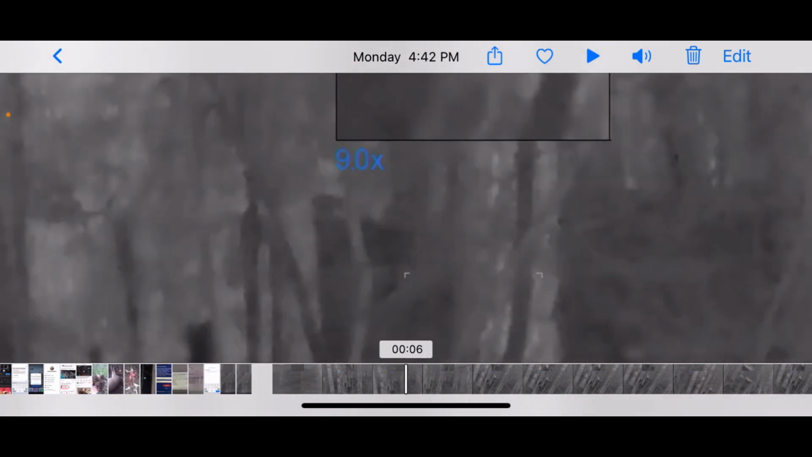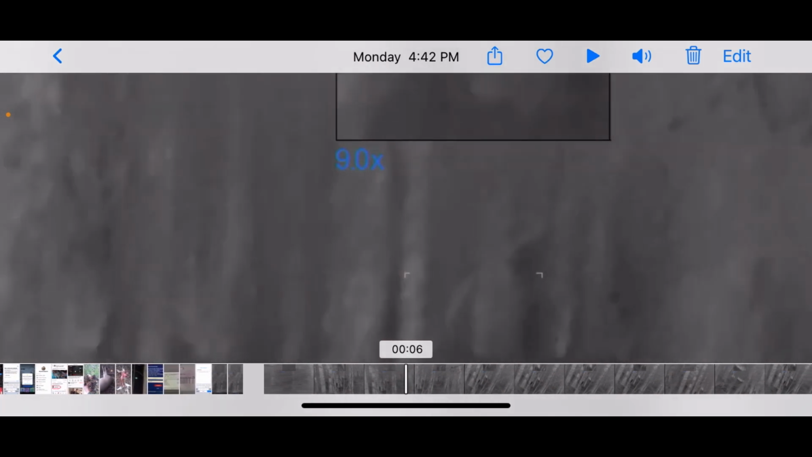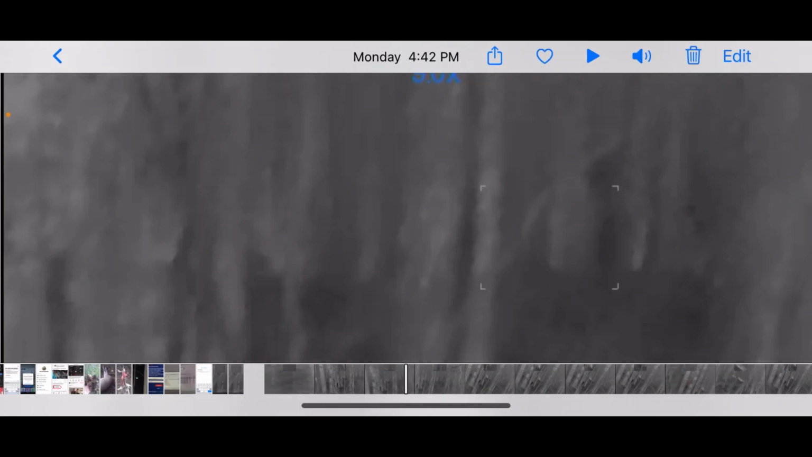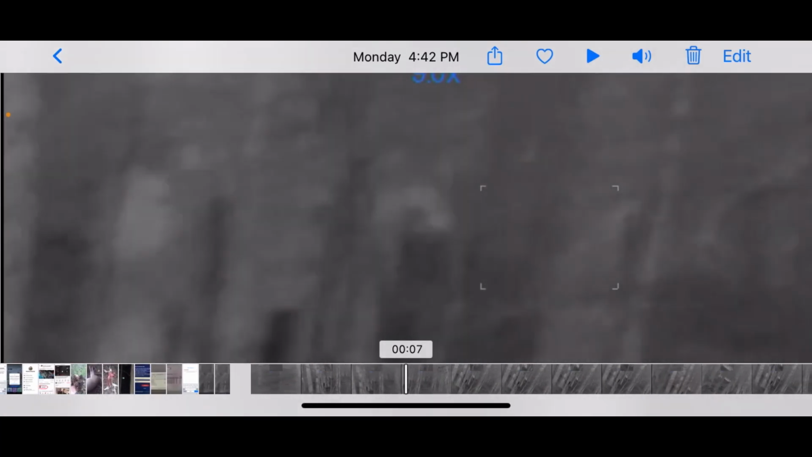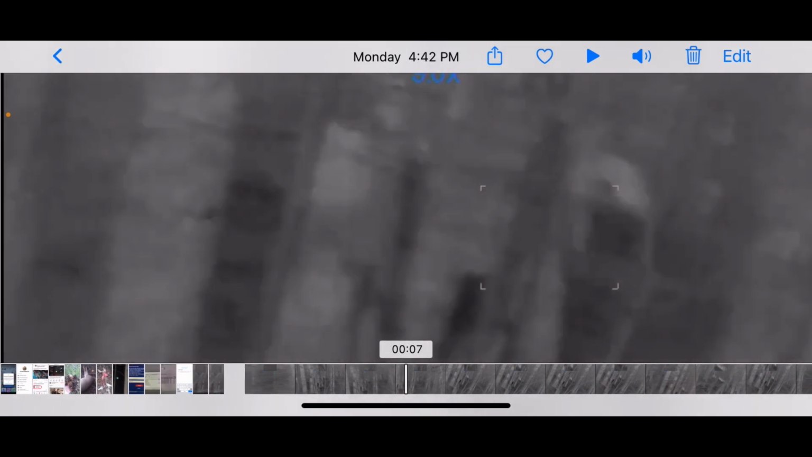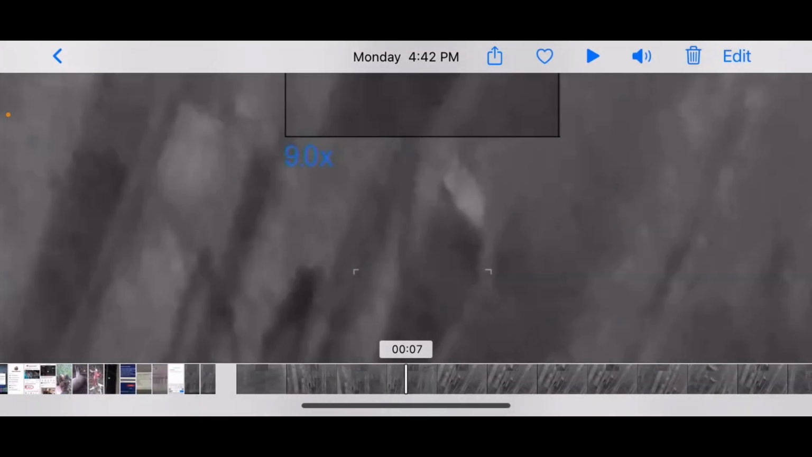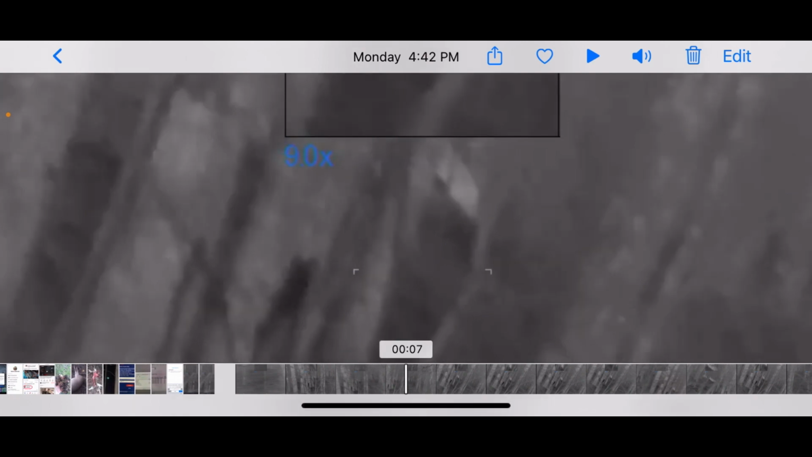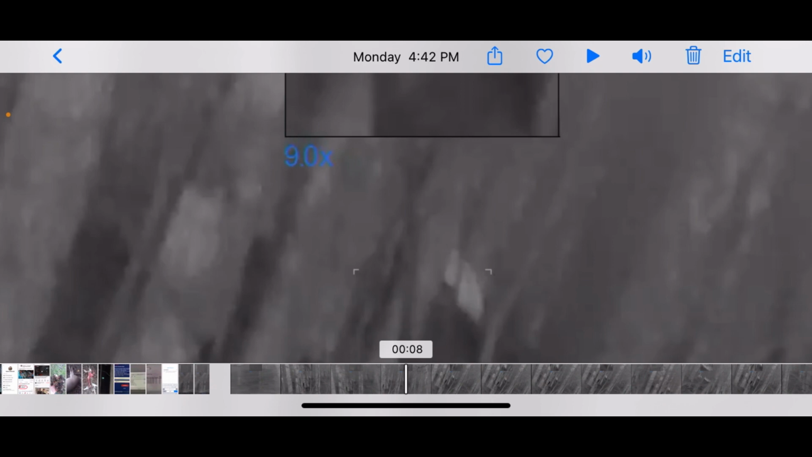Head popping up. Now it's on top of the boulder completely. I believe that's the left side of its body, maybe the left arm going up to the shoulder.